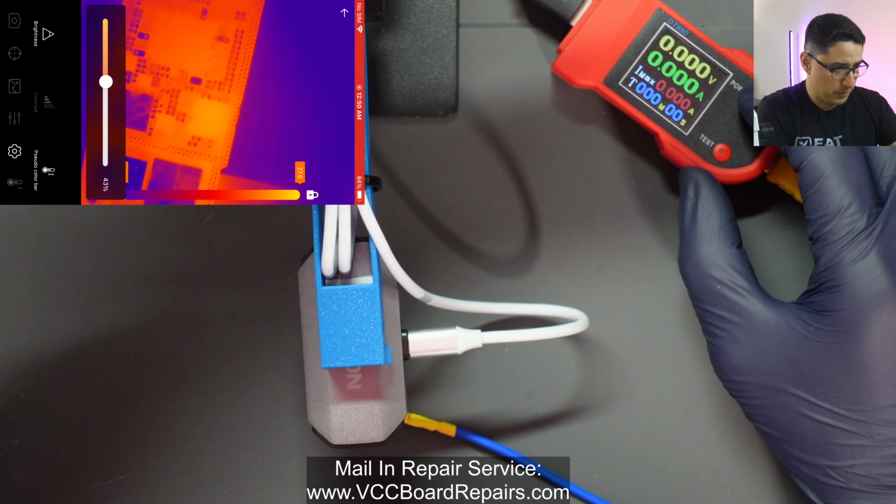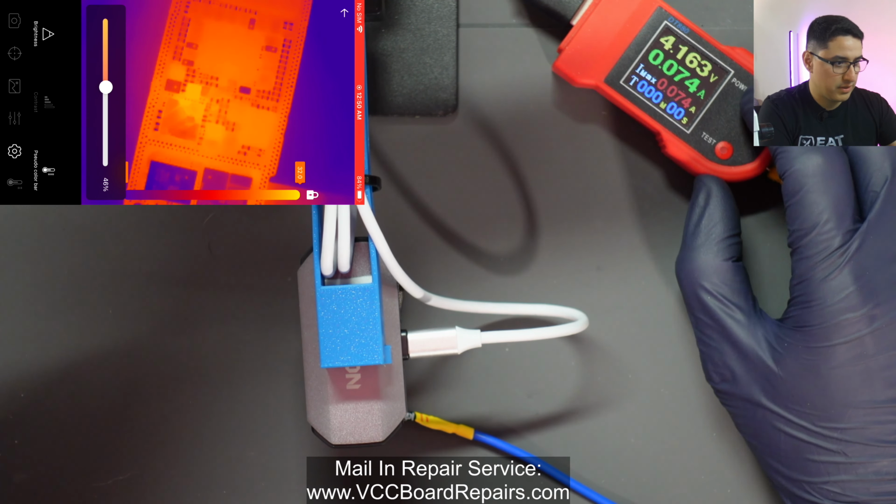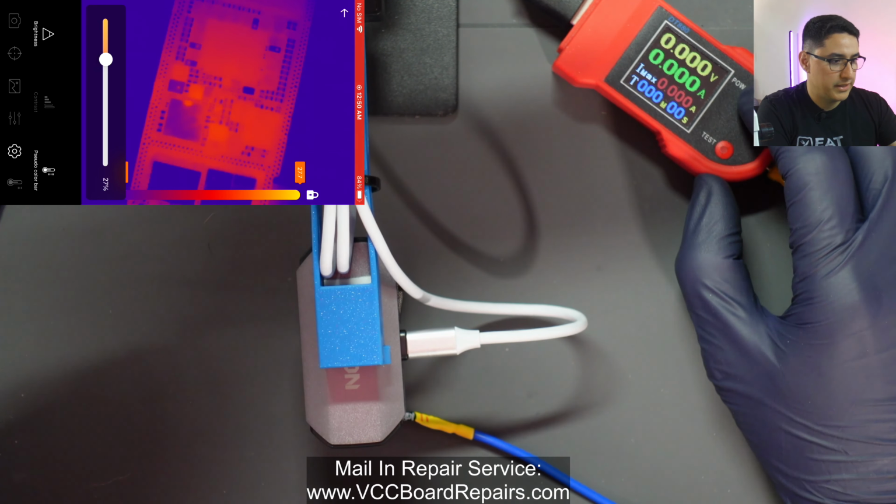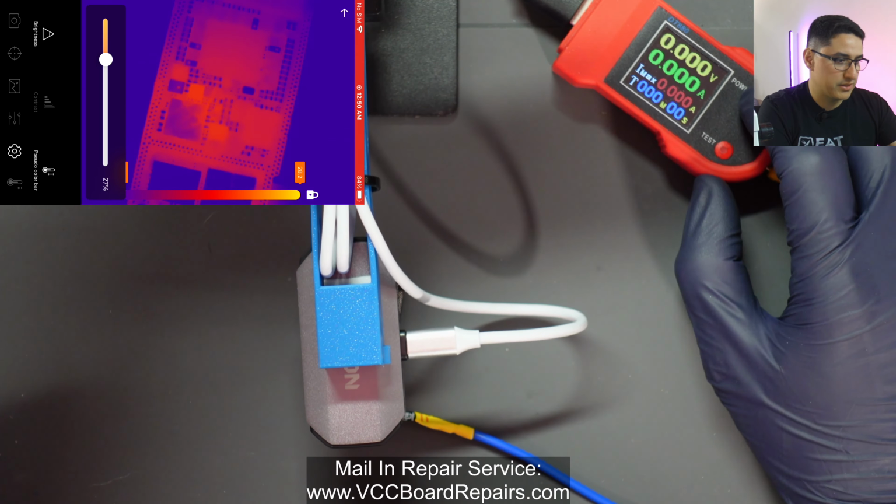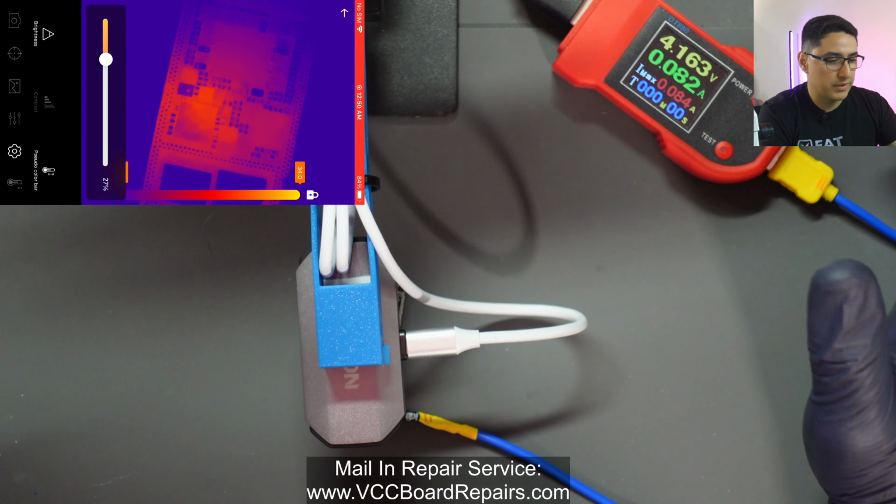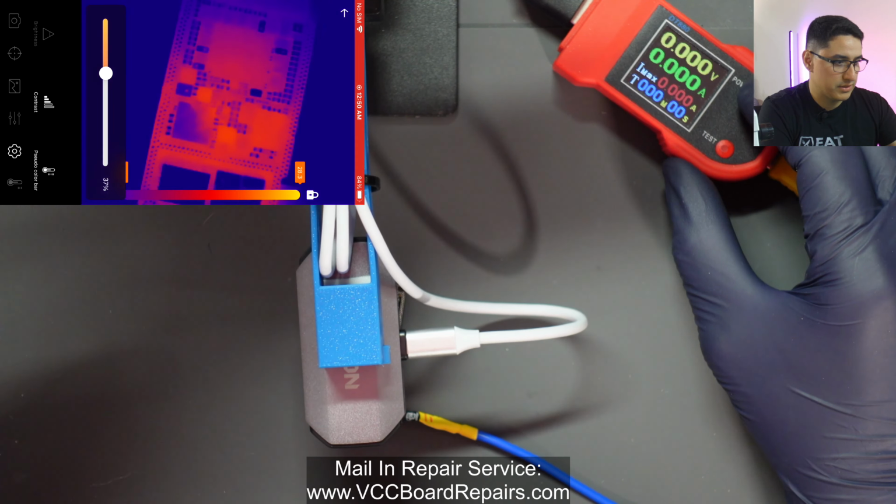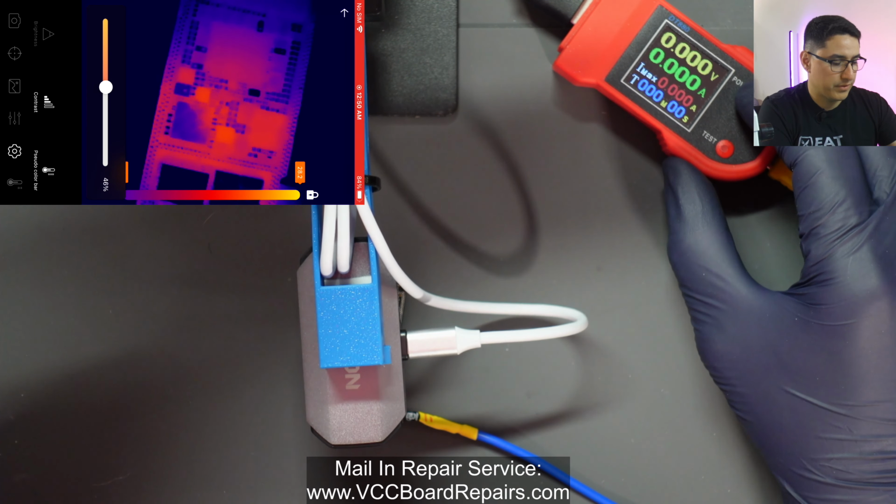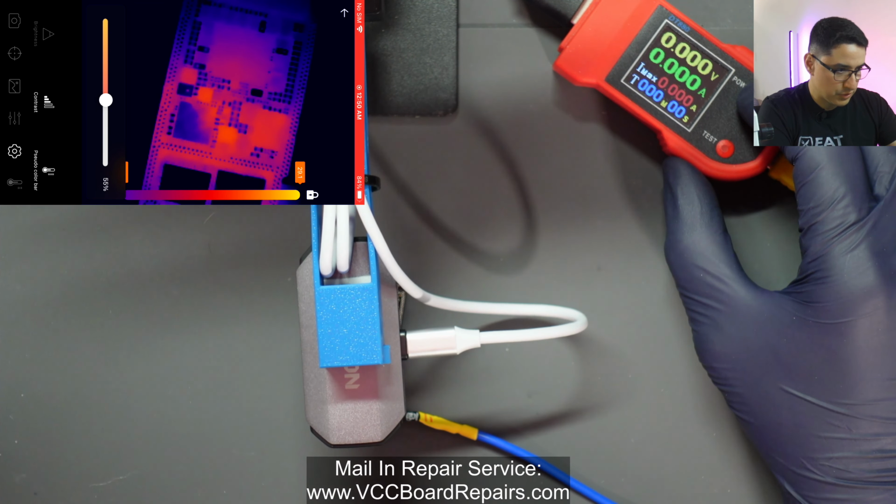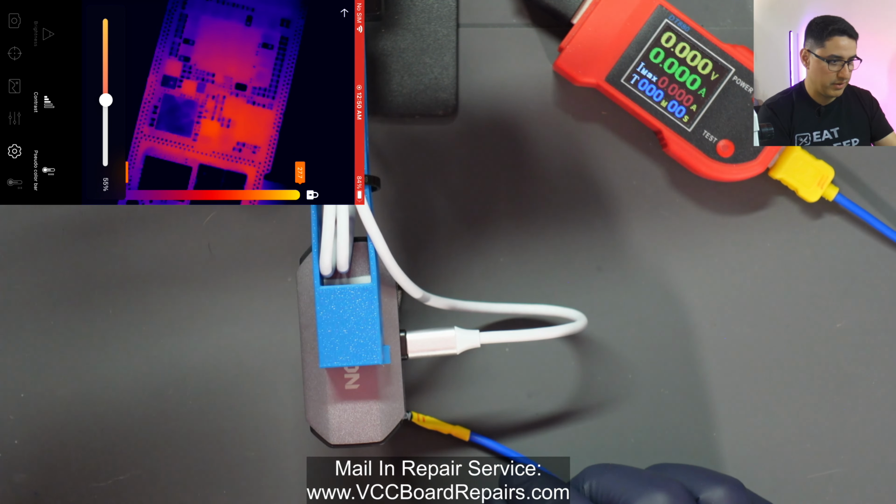So one of my favorite things to do in these cases is to turn on and off the DT880 so I can trigger the heat to kind of pulse, which makes things a lot easier to see versus just a solid light. Then you can't really tell the difference. Look at that, actually that looks pretty good right there. So if you have a board with a short, you can use this kind of configuration.